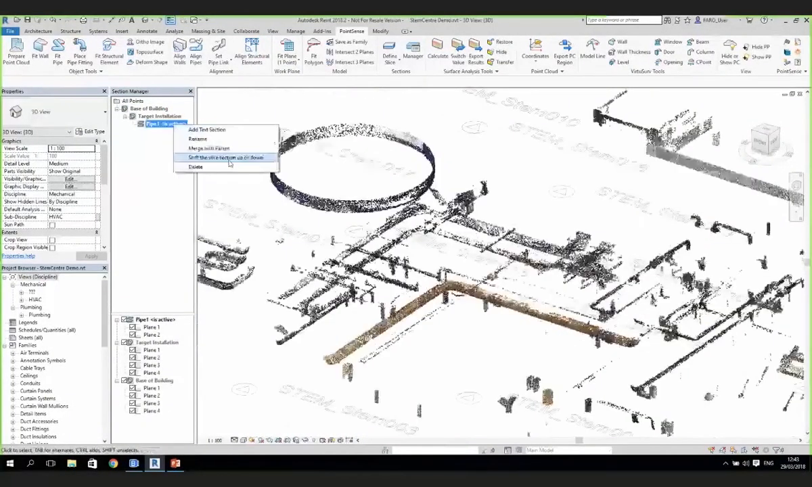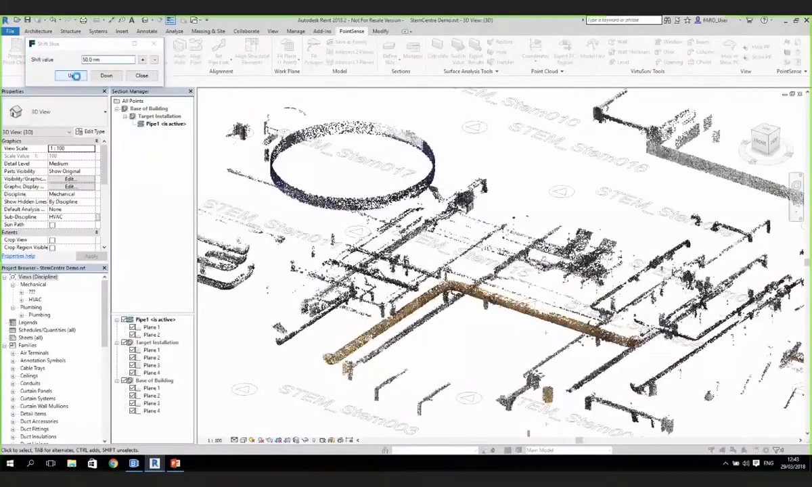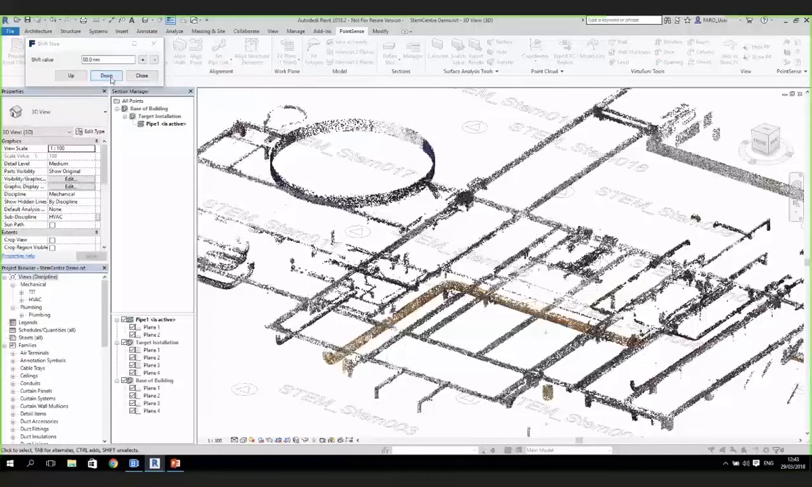And if we want to, we can move that up and down. So if I say I want to move that up by 50 mil, I can move it up, okay, to get as much of the pipe in as I want, or obviously back down again to get rid of some of this steel work and give us something to model.